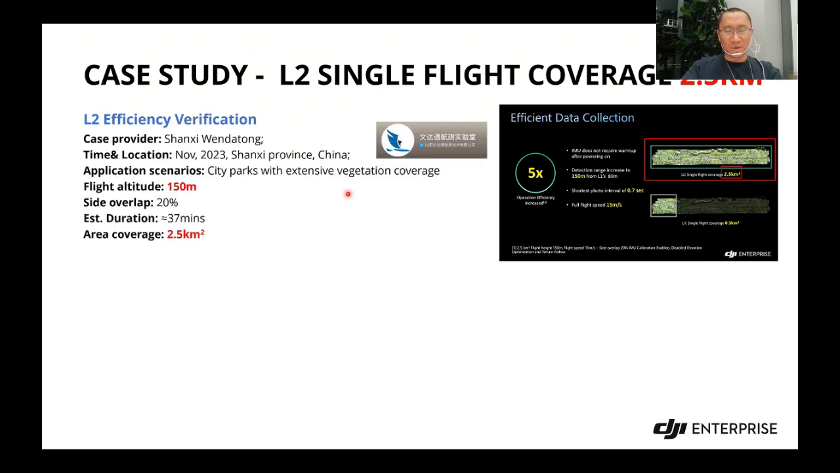First, I really want to thank my partner in China. The case provider is Shanxi Wendatong. This is their logo. They did this case last November. It's a city park with extensive vegetation coverage, and they are flying at 150 meters high, just as we introduced. The side overlap is 20%, the estimated duration is around 37 minutes, and the area coverage is actually 2.5 square kilometers. This is a real case.